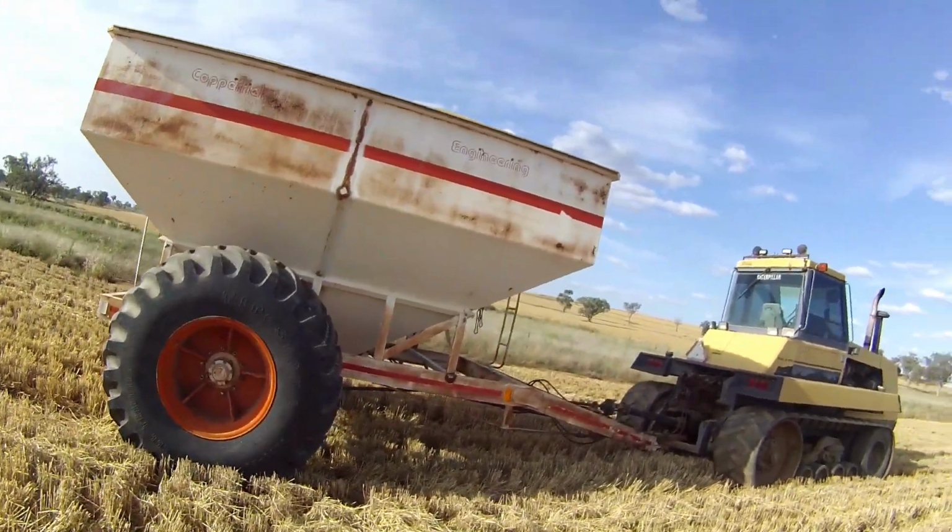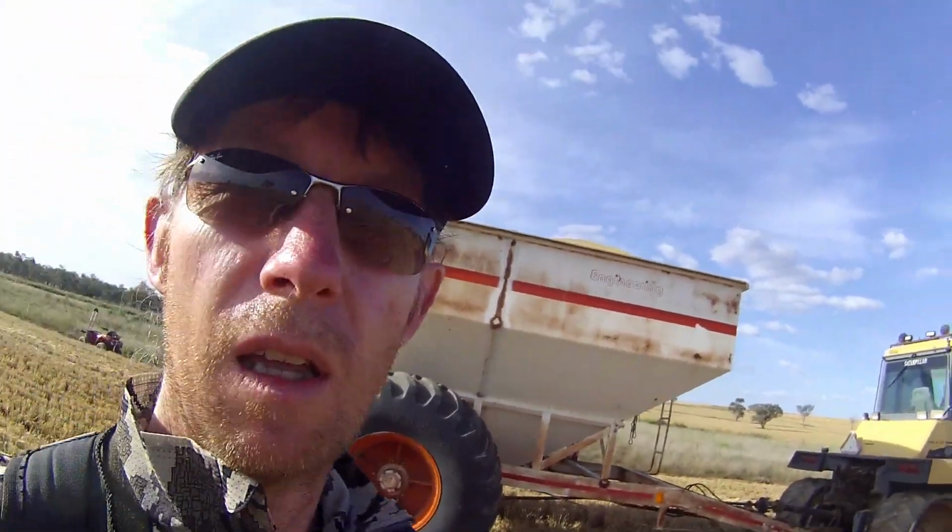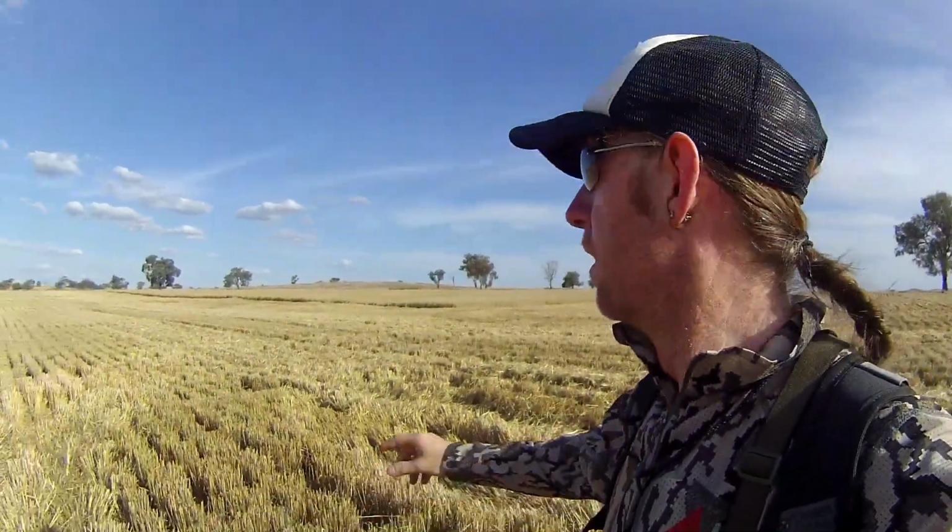Righto, we're over in the wheat paddock now. Terry's over there harvesting. Got machinery there, some grain up the top. Now pigs run out, even in the middle of the day because it's about 32 degrees here. Still over there chomping away on his wheat. So one ran out over the tree, so we're going to go and have a look and see if we can find it.